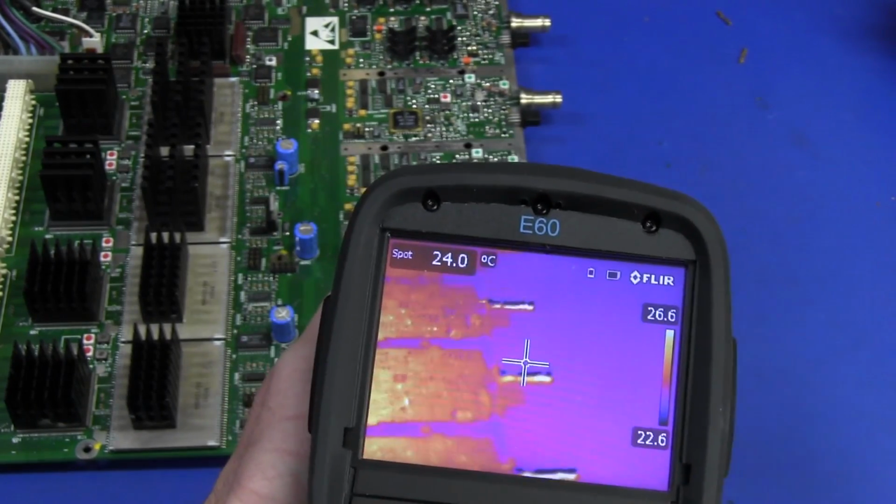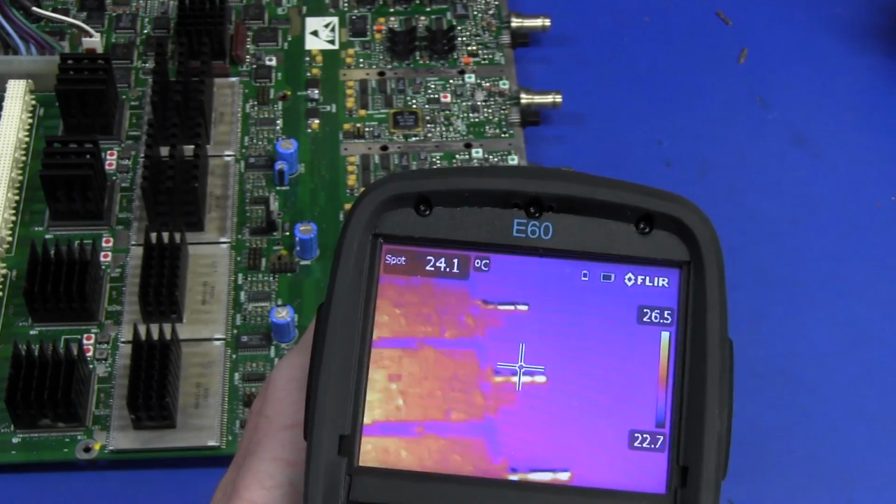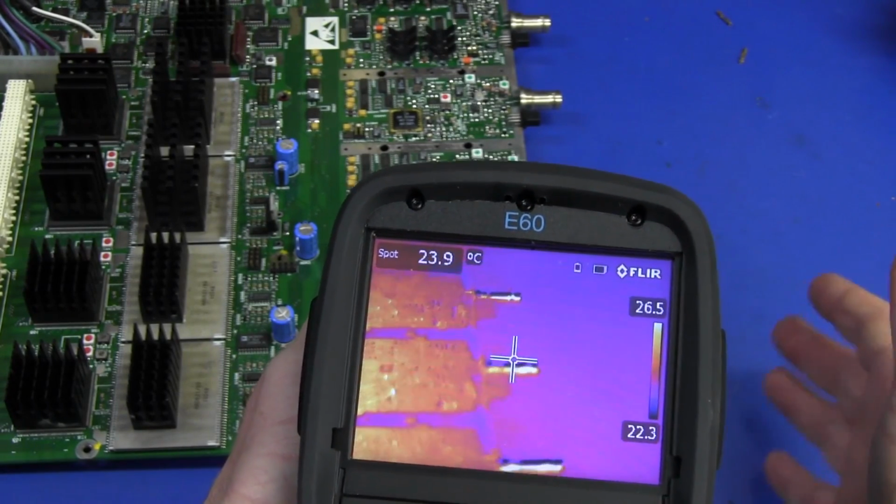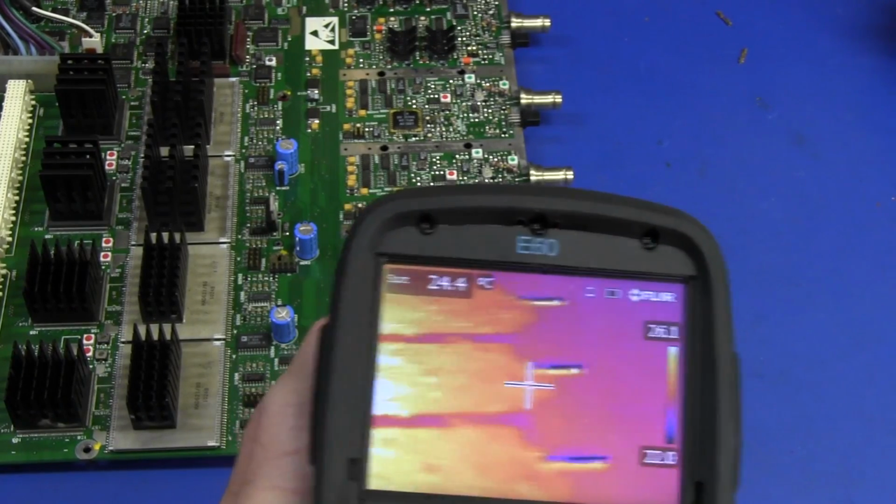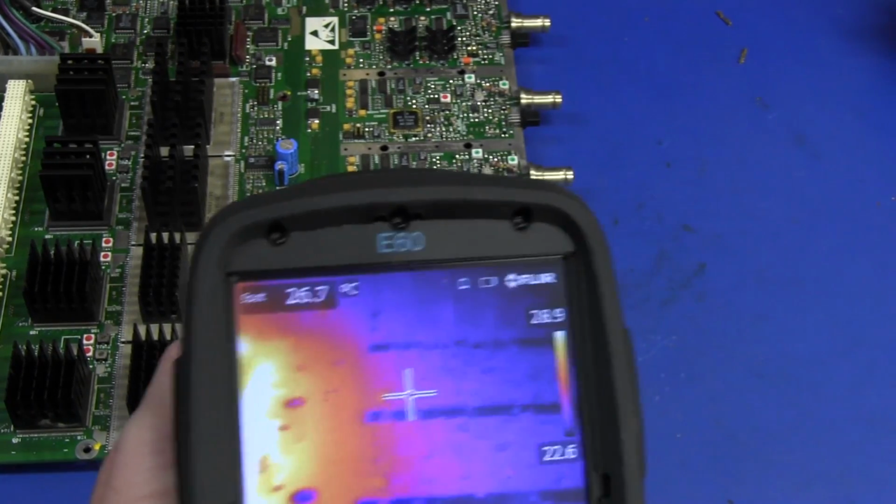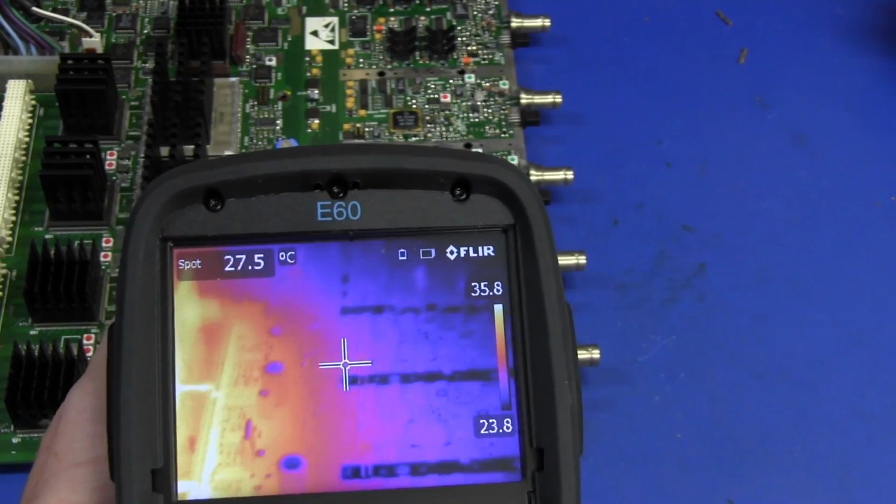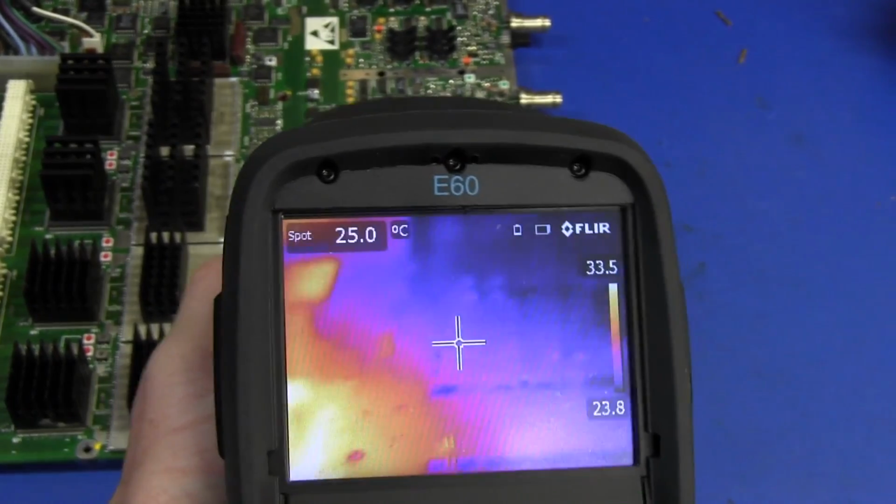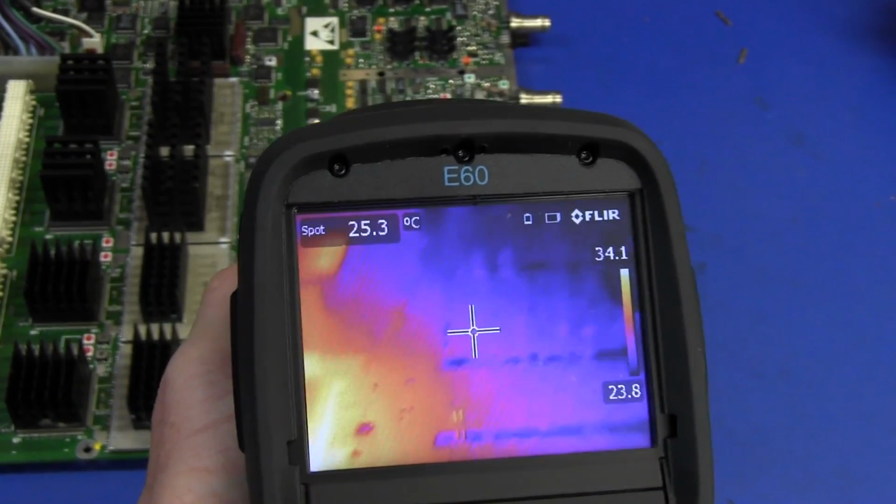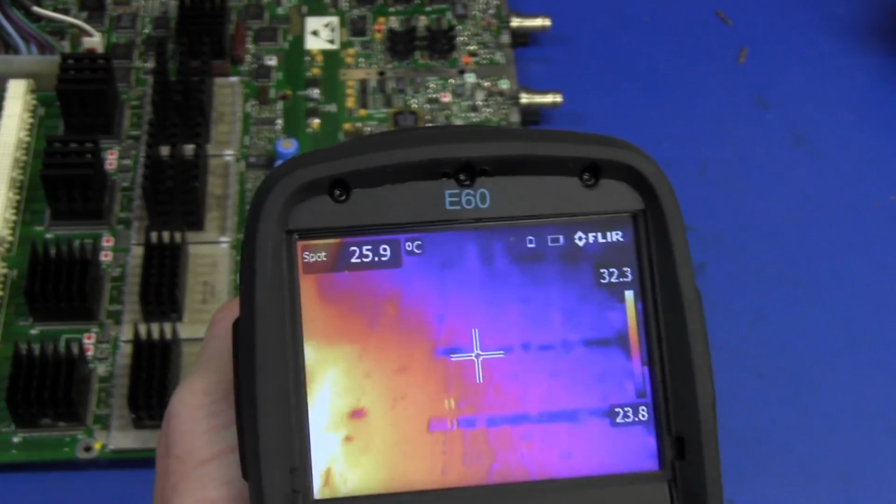If I put my hand near that, you'll see it change, right? There you go. If I put my hand near that, you can see the heat reflected off those shiny B and Cs, and it can also do the same thing on solder joints and things like that as well. So that's a real trap for young players with using these things. You've got to know about the reflective properties you're actually viewing.